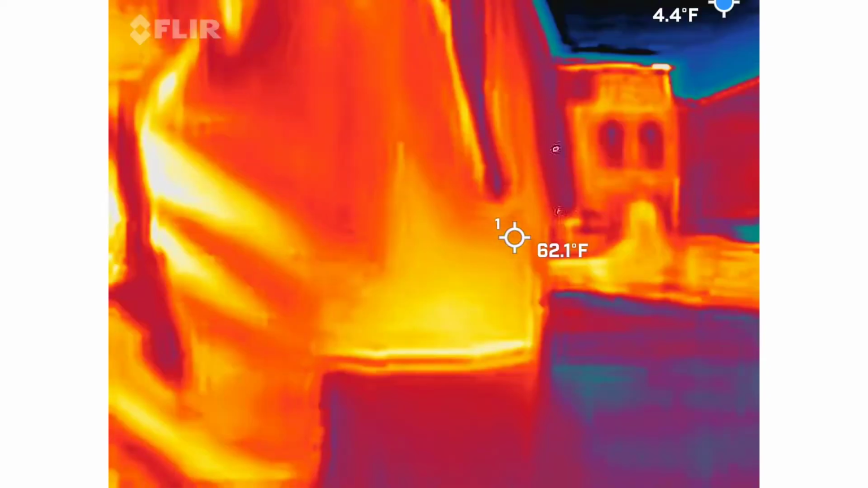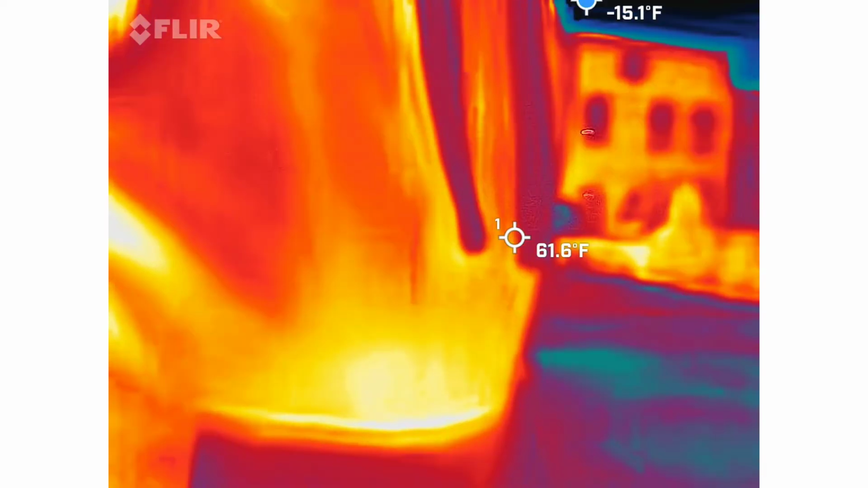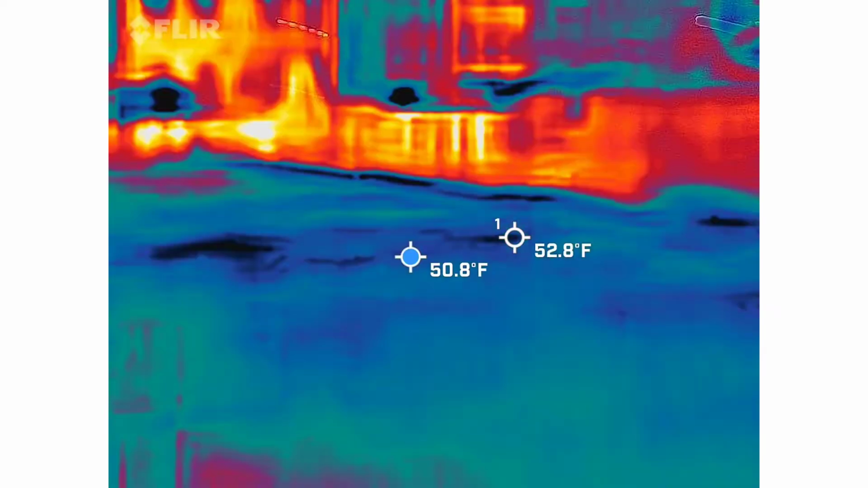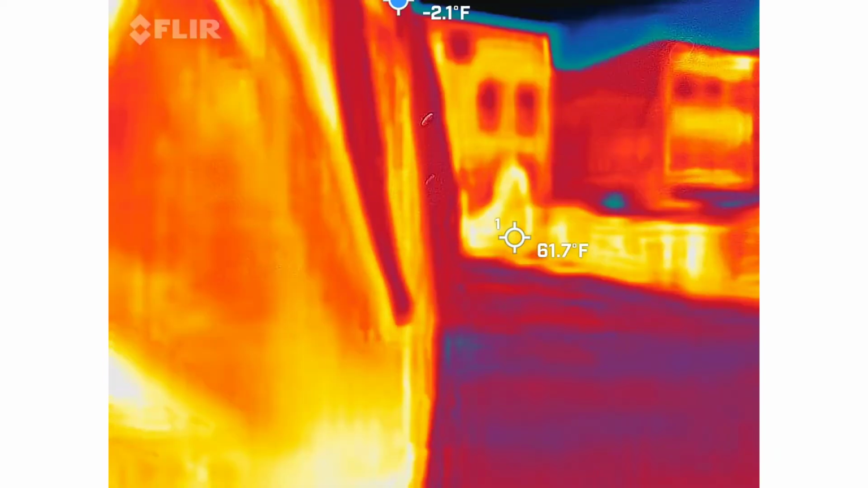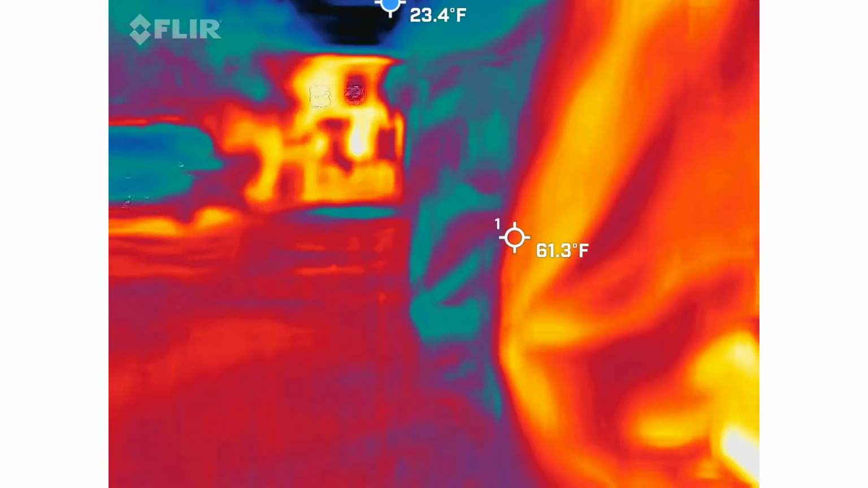So, again, nice slow movements out of you, buddy. You got this. You're a very good cameraman. The coldest part here is down there and up there, and I'm catching very little from up there. Then we can just slowly keep walking around, even if we're just walking in a circle.